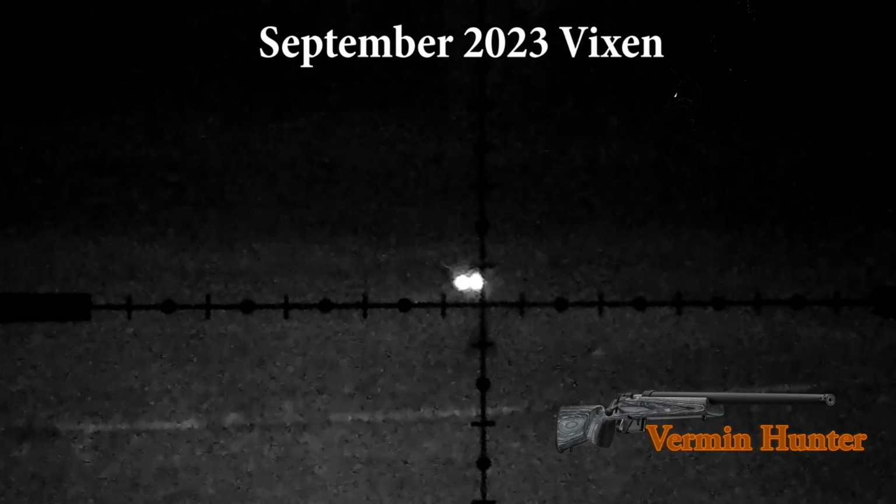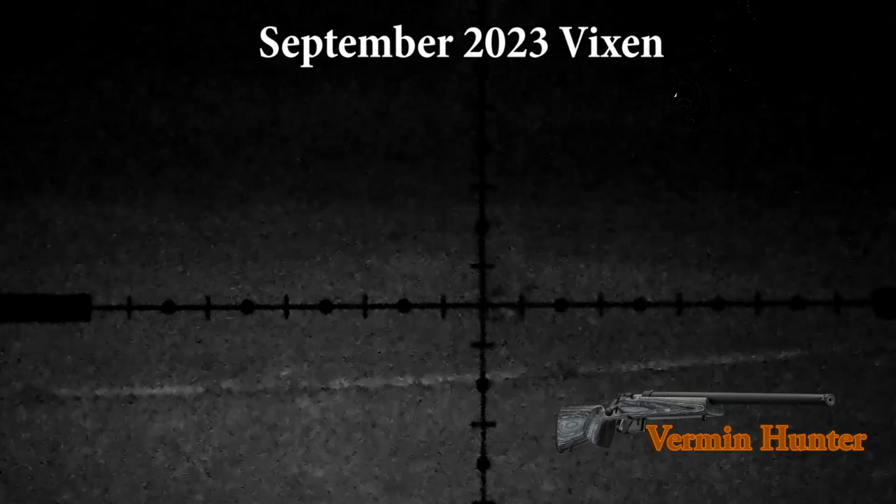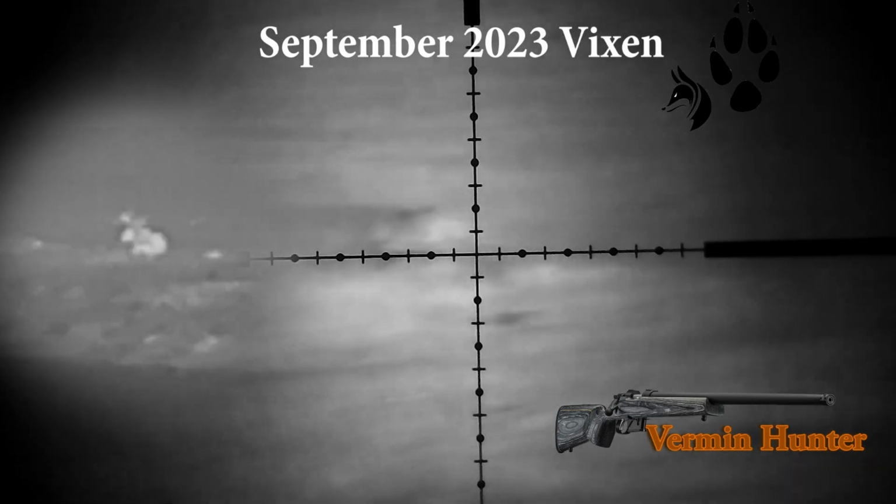The foxes generally display the same behaviour, constantly looking. It got away from me that particular time. It went round the back of the green, and as I walked up the other side, this young animal sat there quietly watching it, and one shot and immediately dropped it.